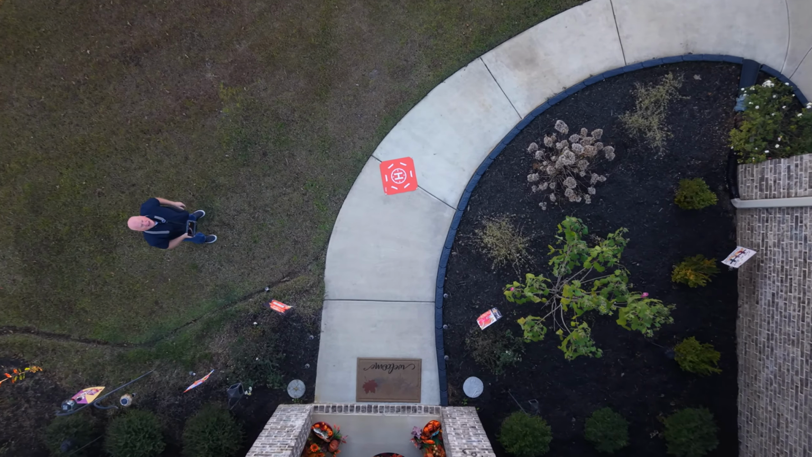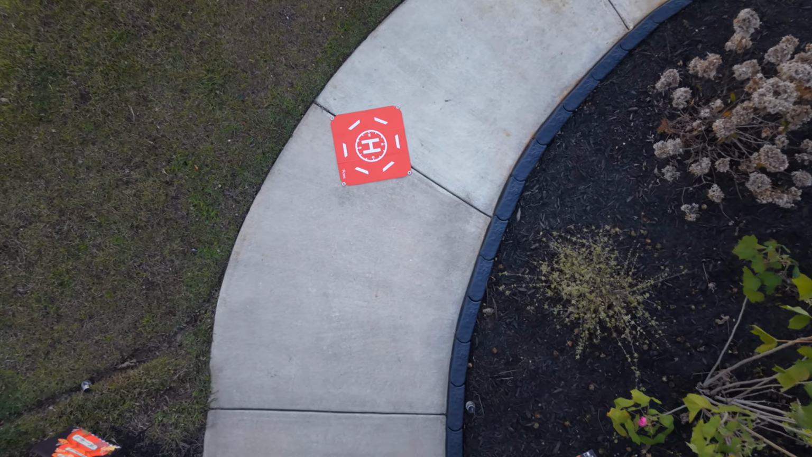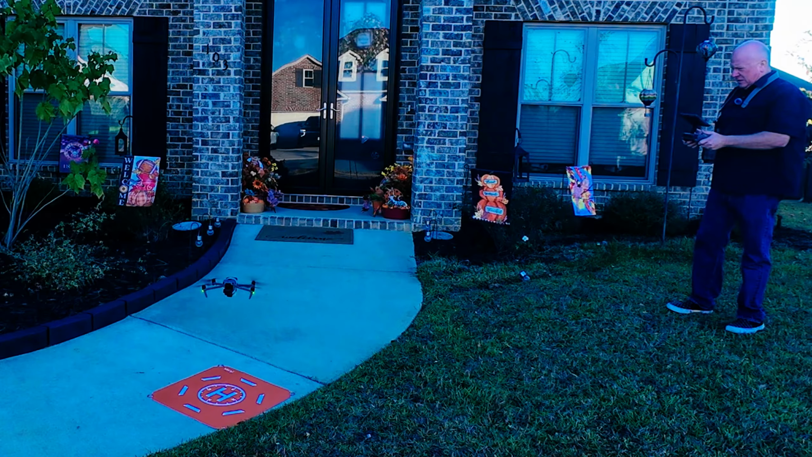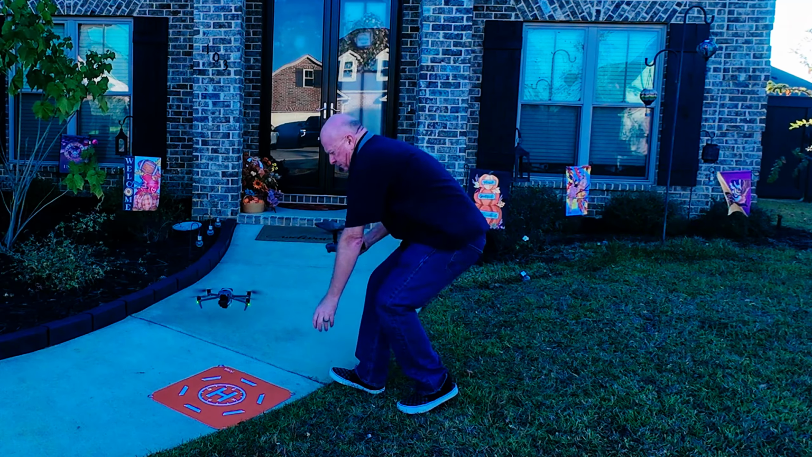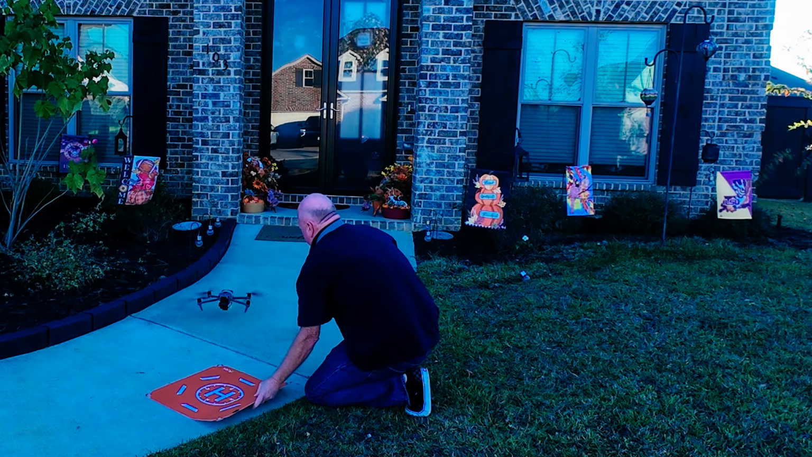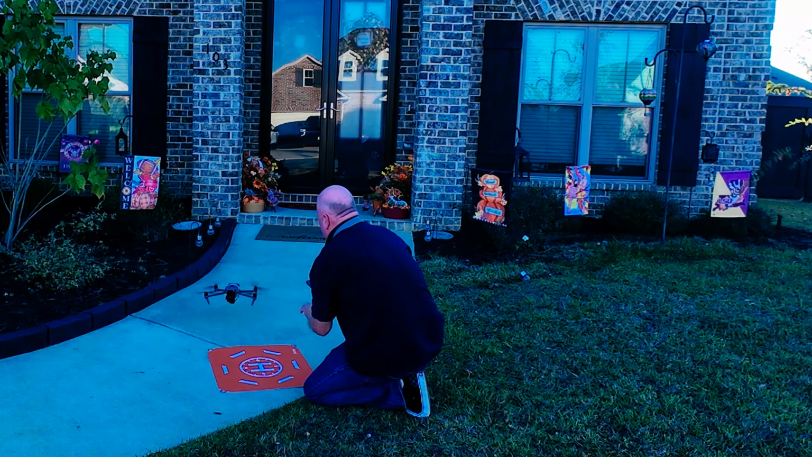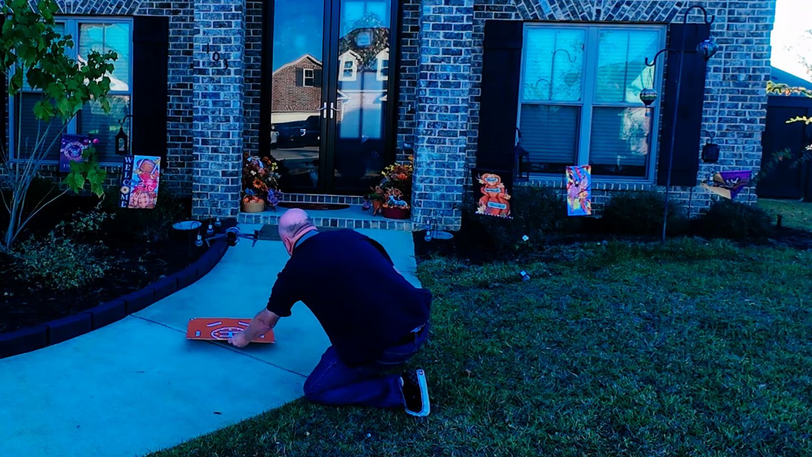And even with the sensors blocked on the drone, vision accuracy is off, but it still works. Let's get this under the pad. I don't want to hurt that FLIR.